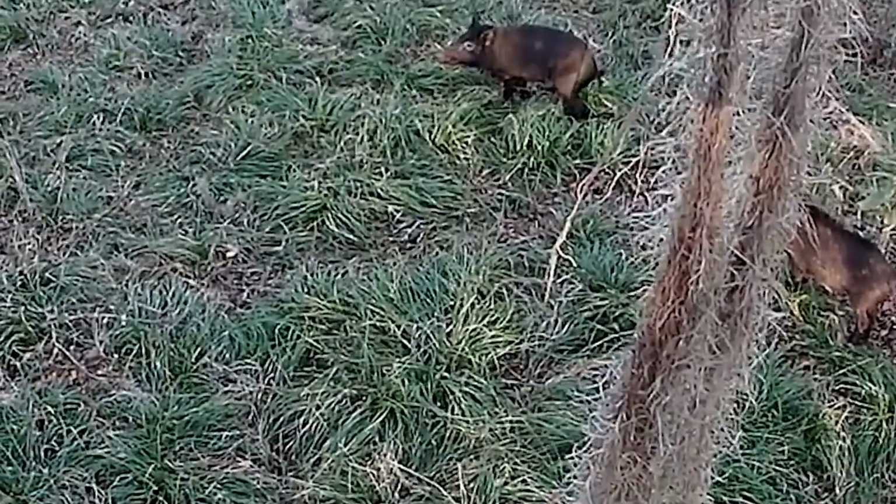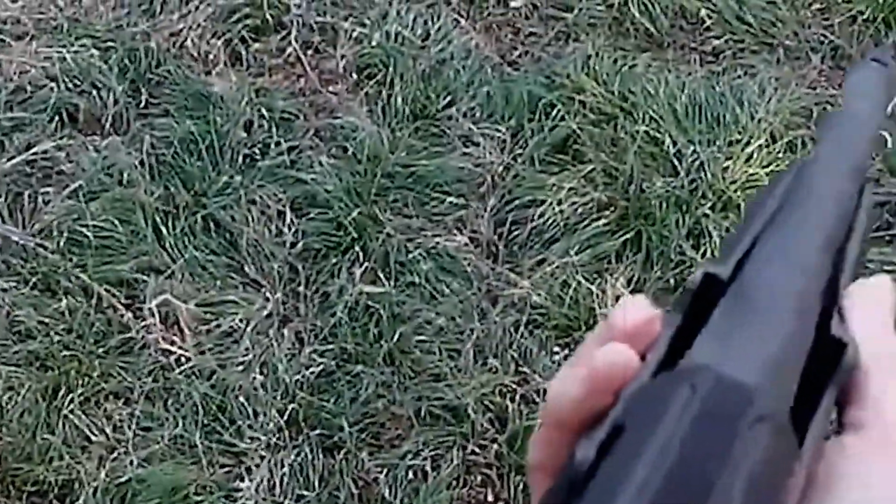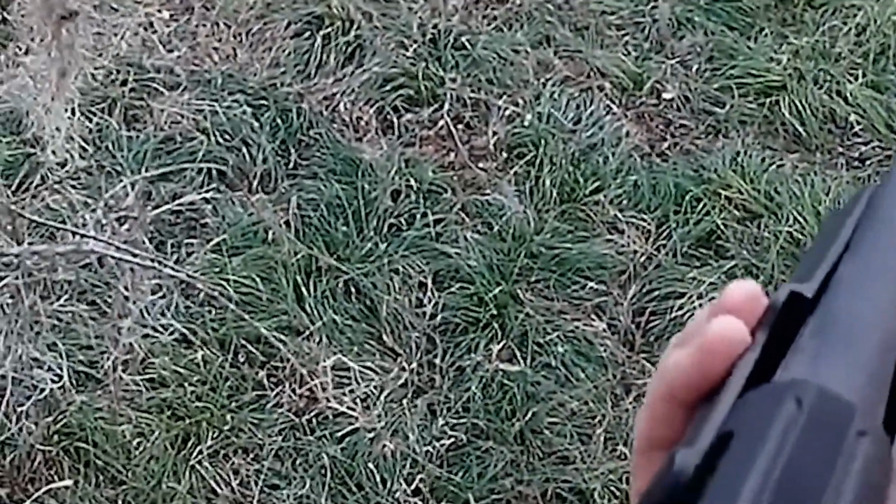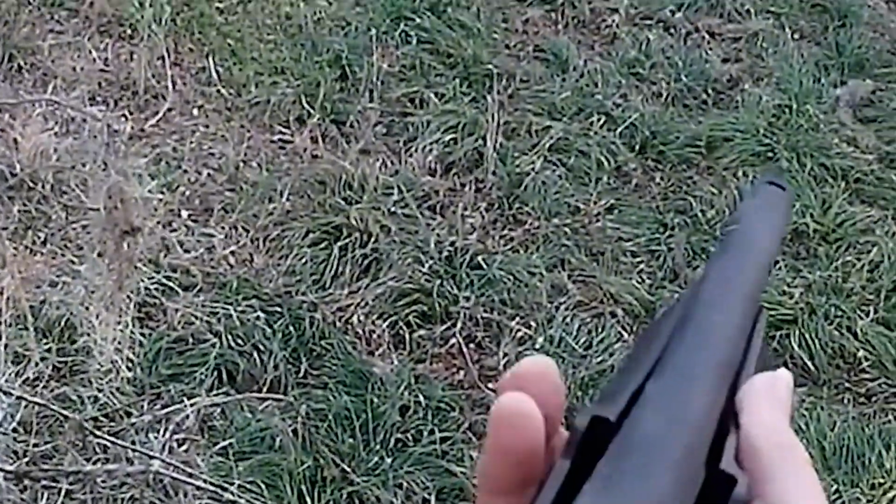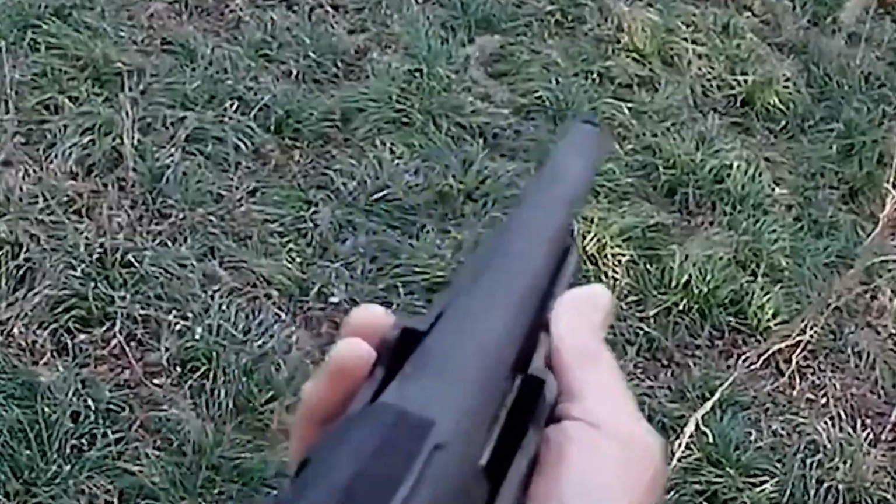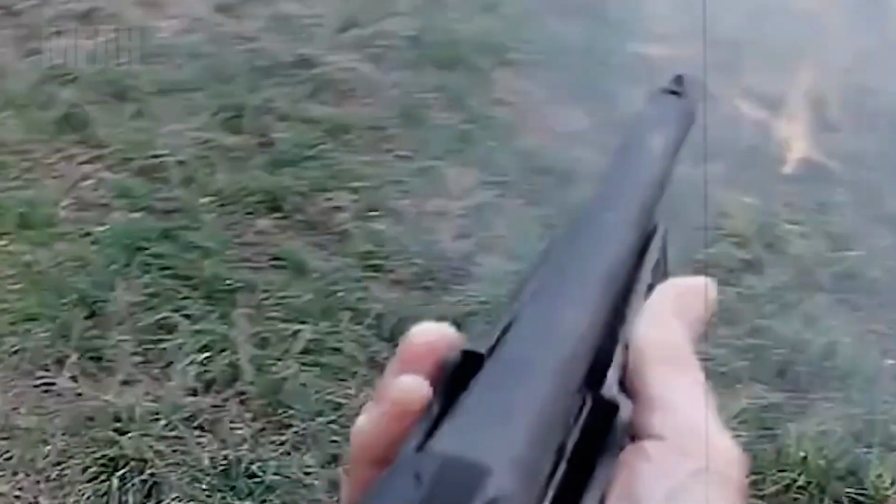It's moments like these that prove why, in the United States, hunters are required to carry valid hunting insurance. It's not just a legal formality, it's a financial safety net for unexpected accidents. Stray bullets, animal counterattacks, or unintended damage. With proper coverage, you're not just hunting, you're hunting responsibly.